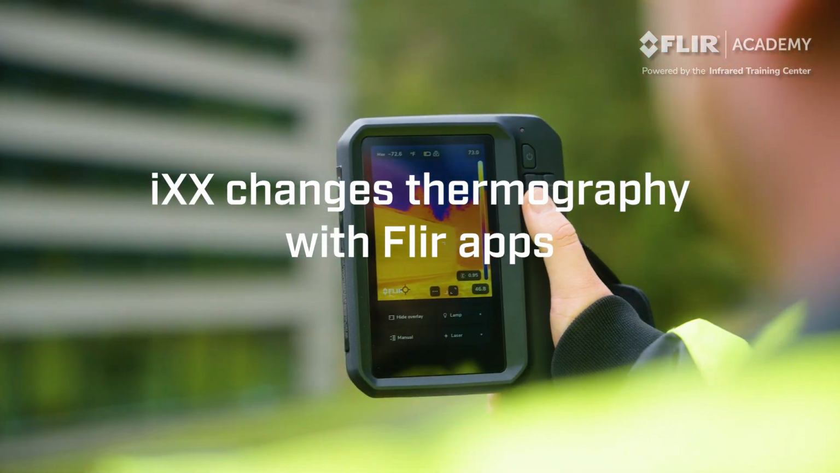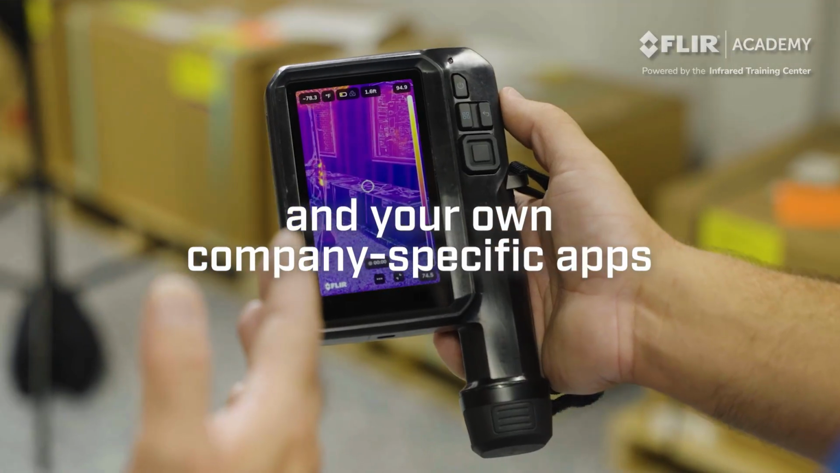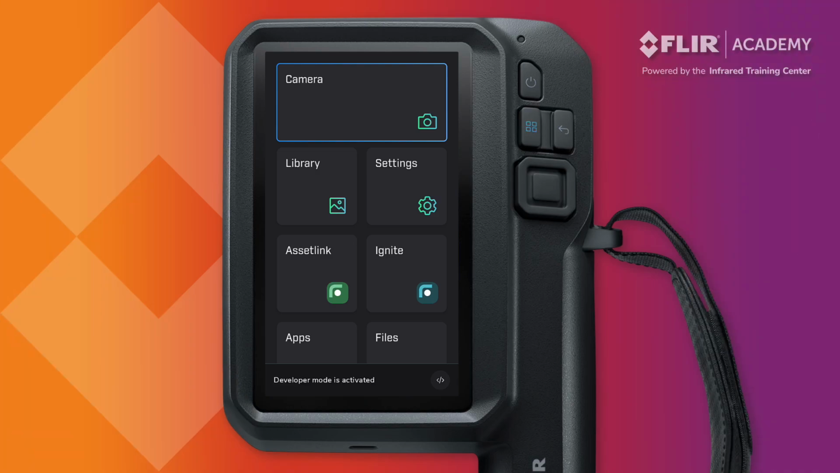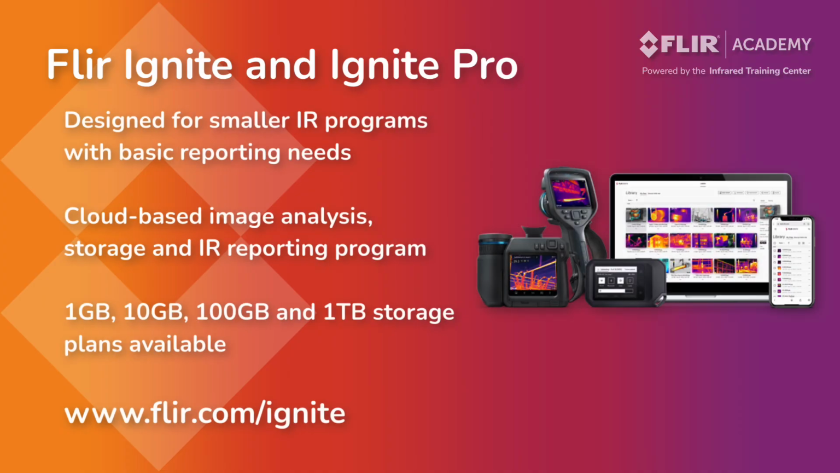The iXX series thermal camera provides access to apps from both Flir and other third-party providers that operators can use to enhance their inspection, analysis, and reporting capabilities. Pre-installed on the iXX thermal camera is Flir Ignite and Asset Link. These are two apps that support everything from basic image analysis and report writing to more advanced data analysis and asset management capabilities.